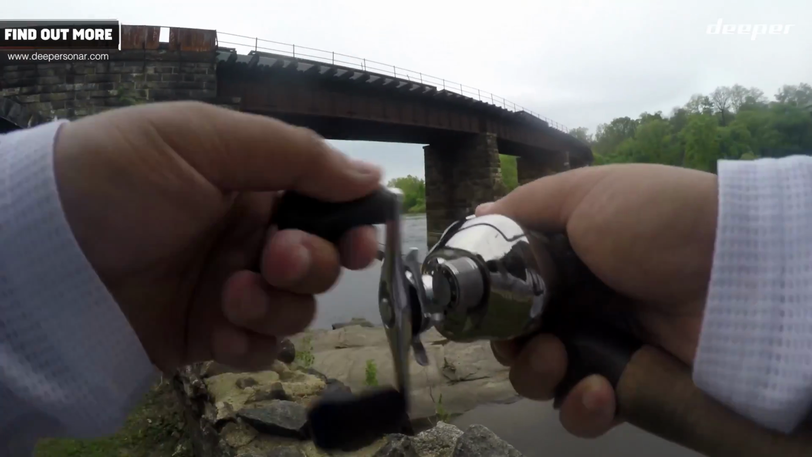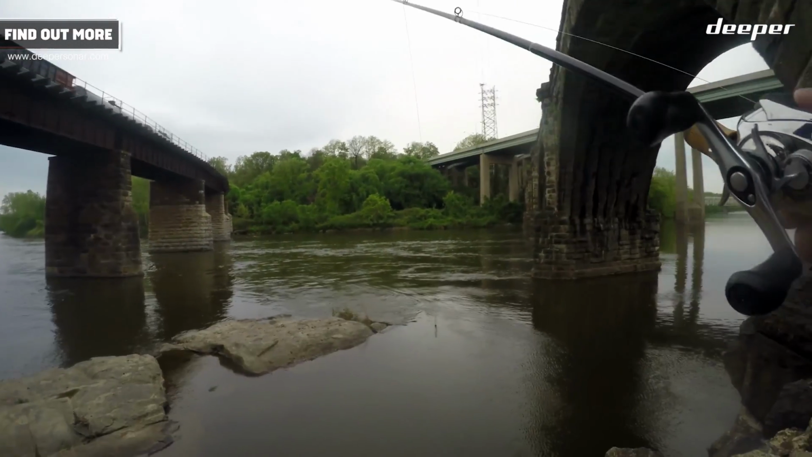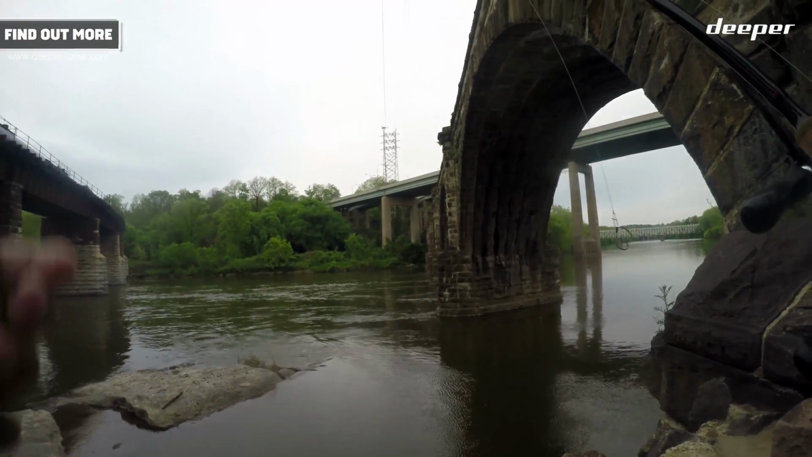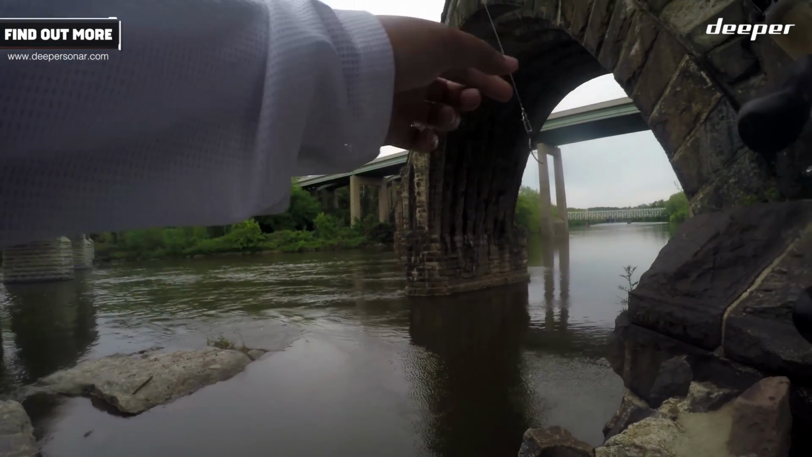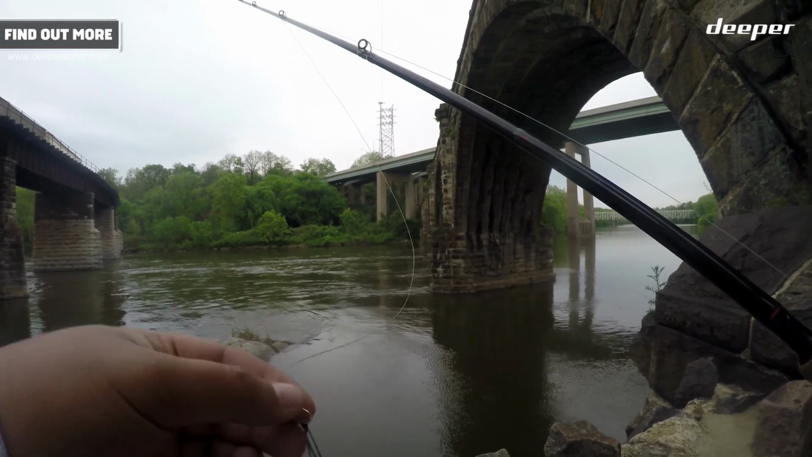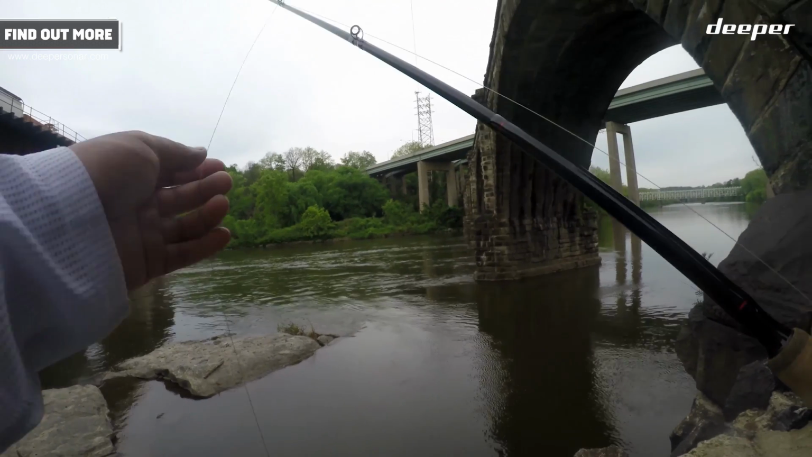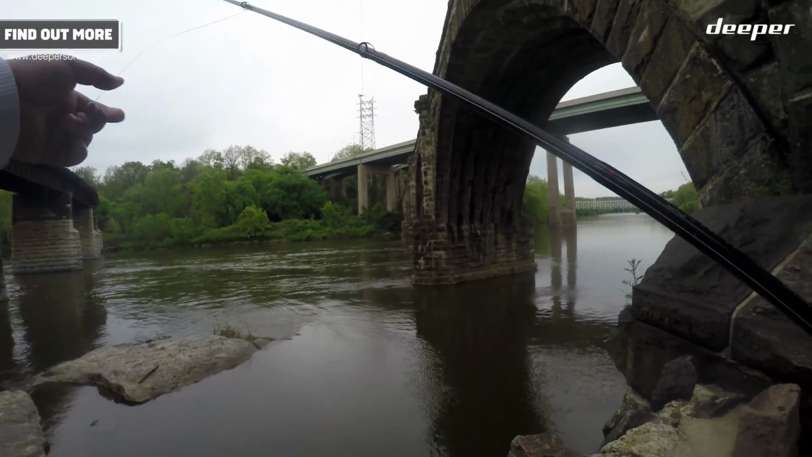Just missed one. Just missed another good one. And you know what happened? I keep trying to use broken Senkos. That's what I get for being cheap. It was a good hit though, real good hit.